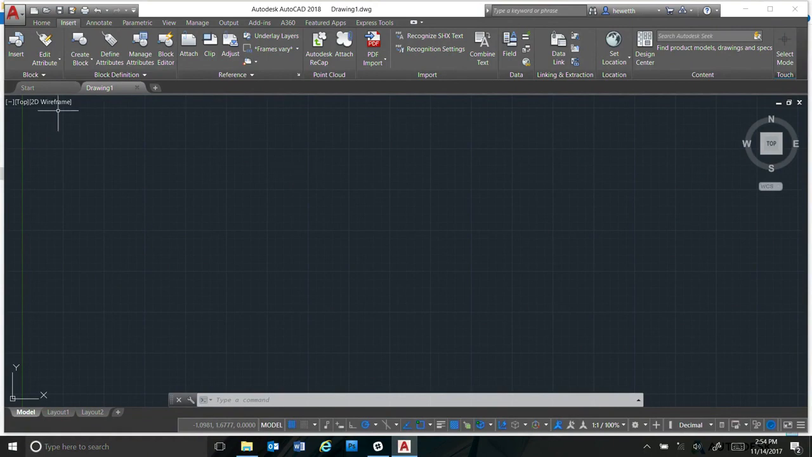Okay, so here's AutoCAD 2018, and we've had the ability to attach point clouds for quite a while in AutoCAD, but it has changed a bit over the years. In the more recent releases, you can either attach a ReCap scan file, RCS file, or a ReCap project file, which is basically a collection of scan files. So what I'm going to do here is attach the ReCap project file.